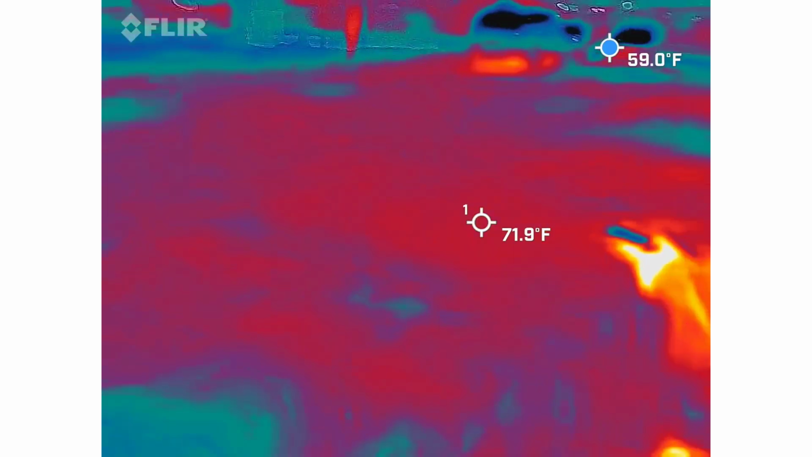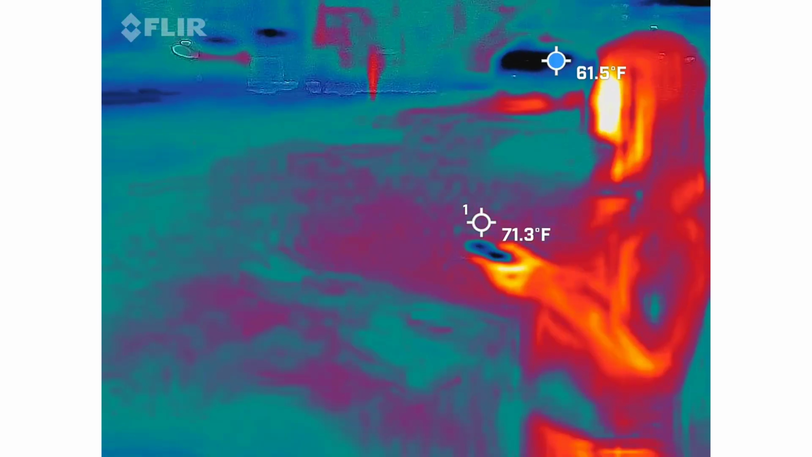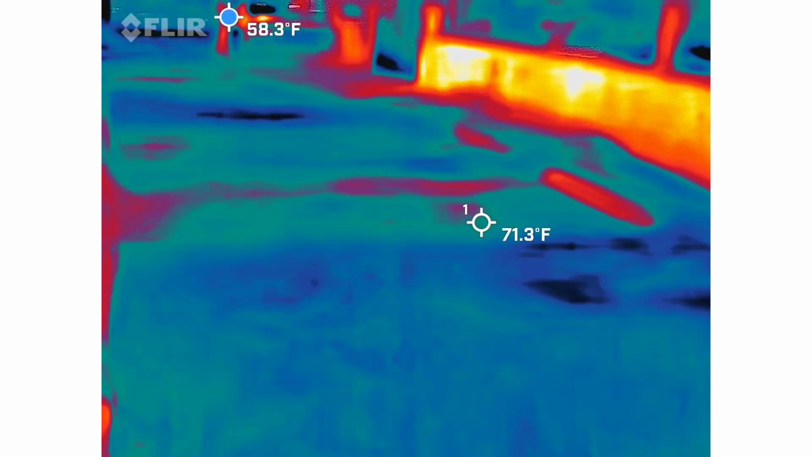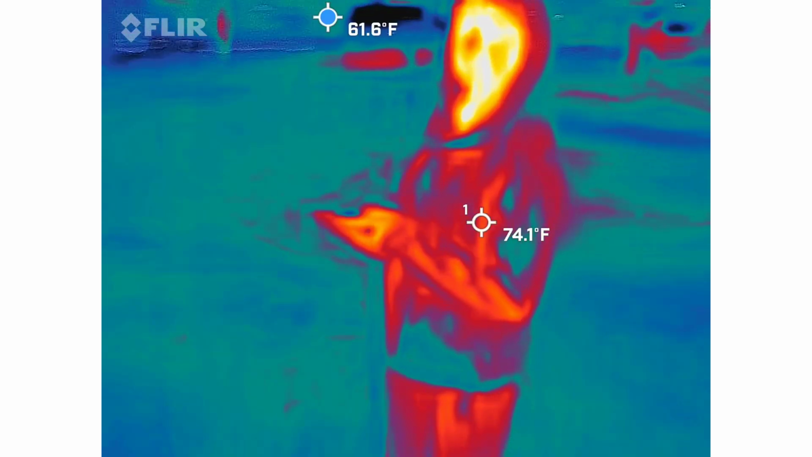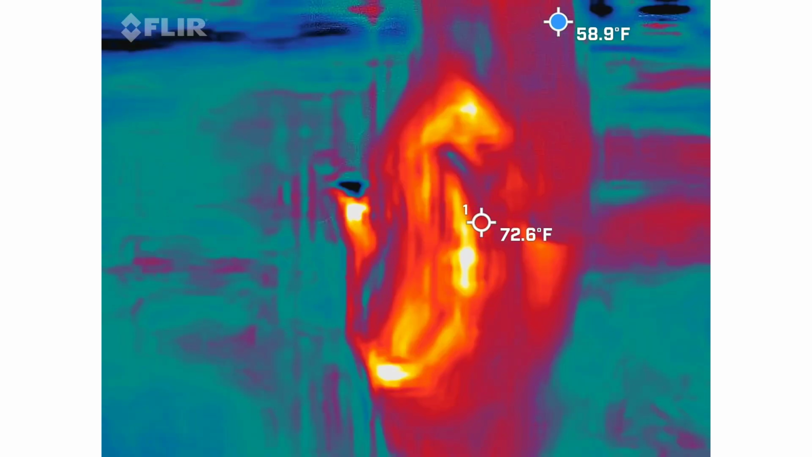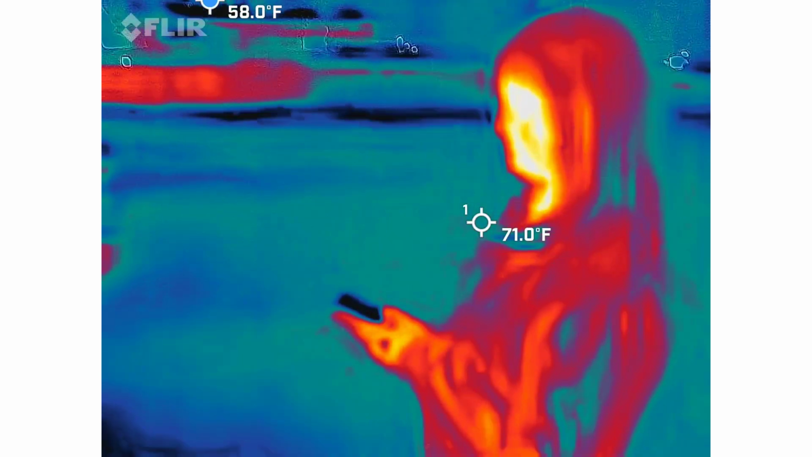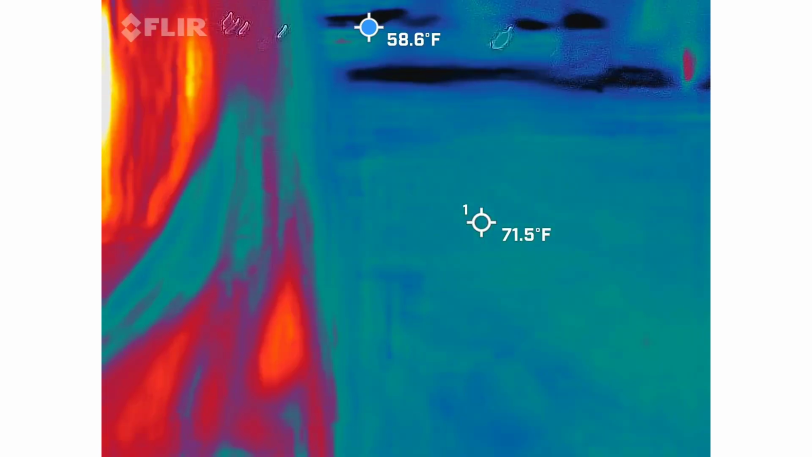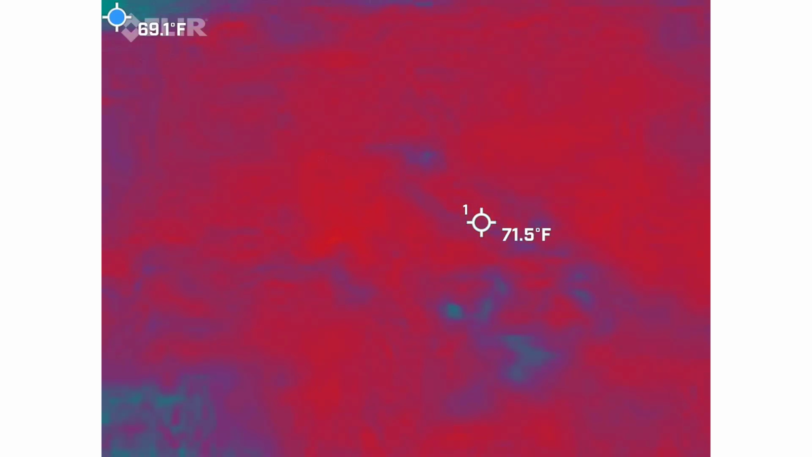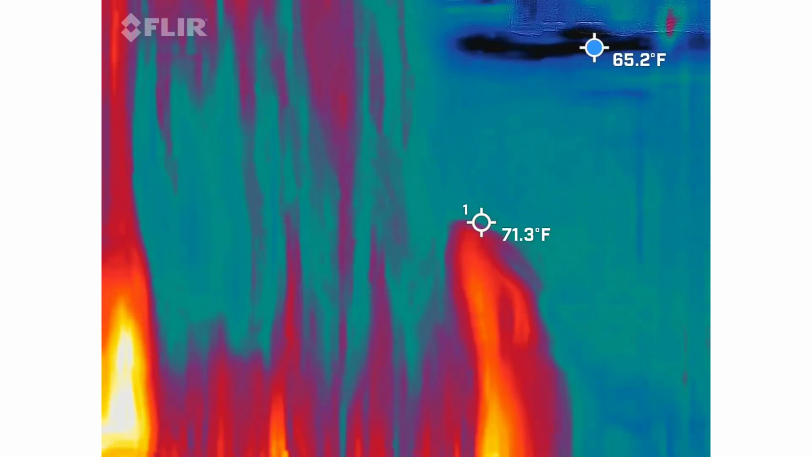You can see where all the cool spots are. Cars. Yeah, well, you don't want to film a car anyway because it gets southeast. So which way is southeast? Over there by that car.